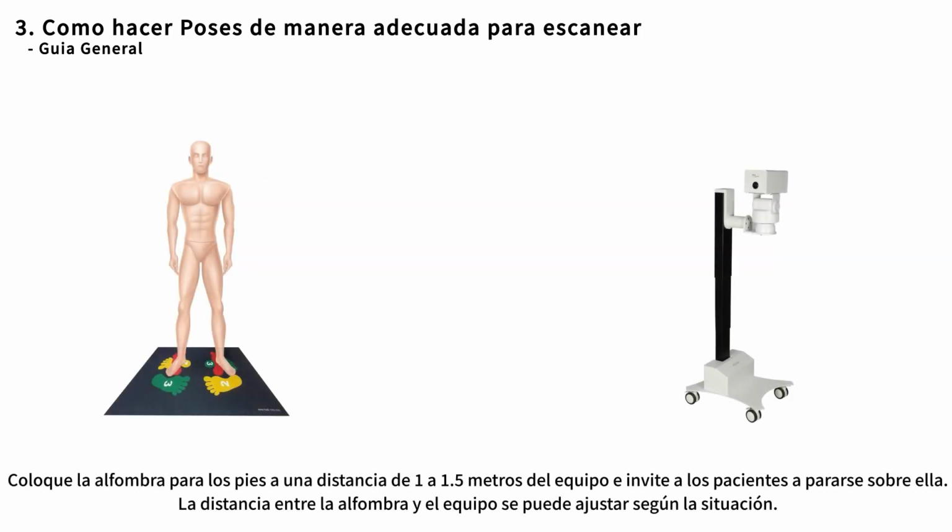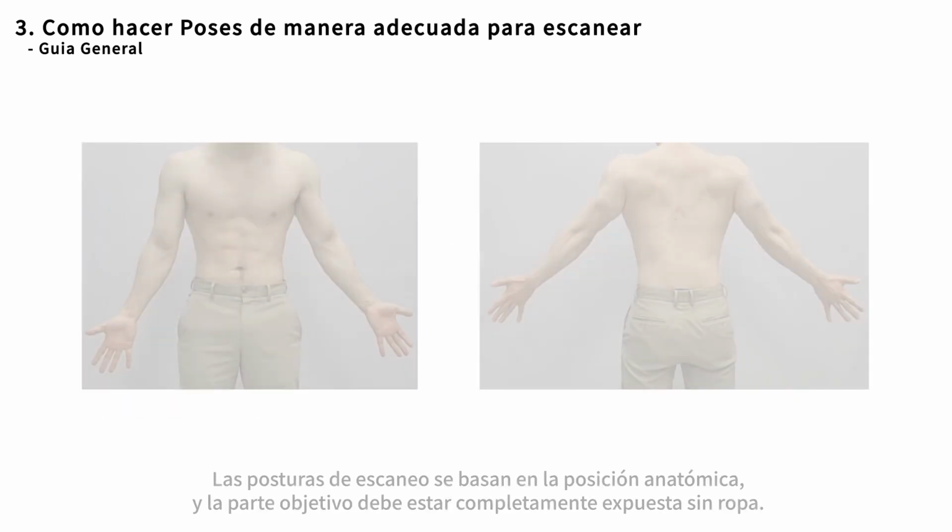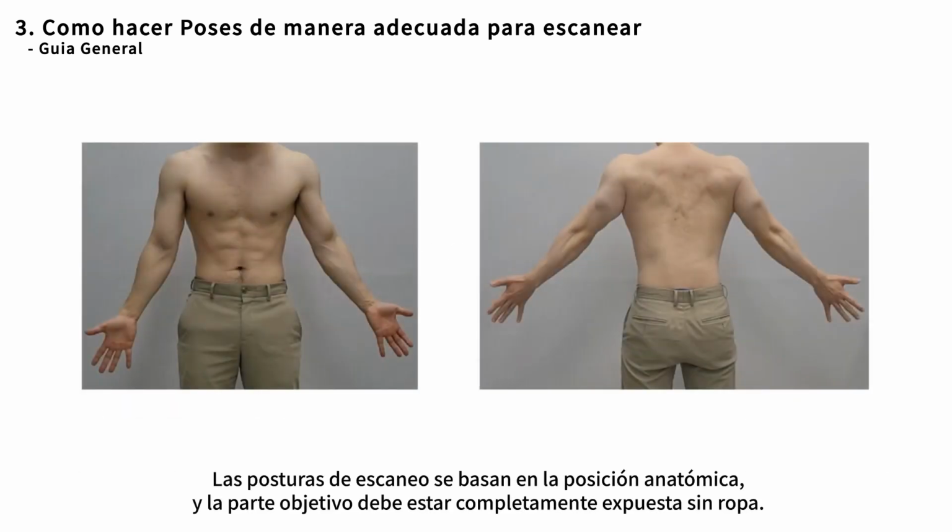Place the foot mat 1 to 1.5 meters away from the equipment, and patients are invited to stand on it. The distance between the mat and the equipment can be adjusted depending on situations. The footprints on the mat help patients to pose for scanning, but they don't have to be used at every scanning. The scanning poses are based on anatomical position, and the target part must be fully exposed without any clothes.